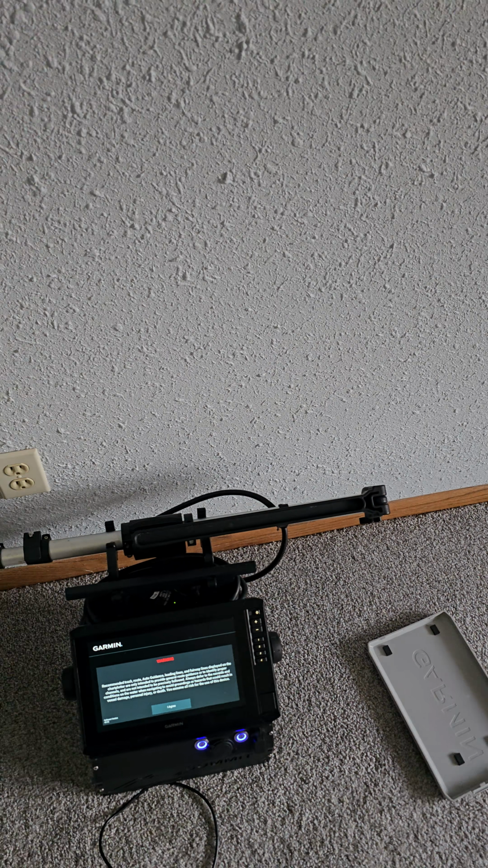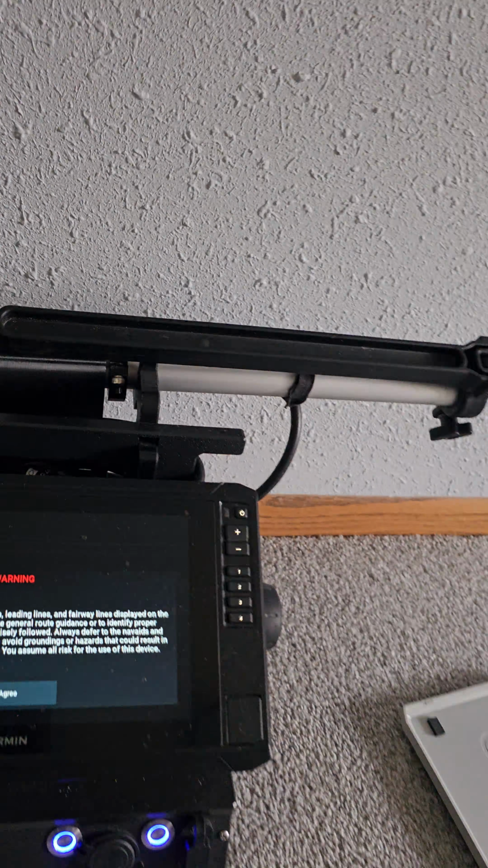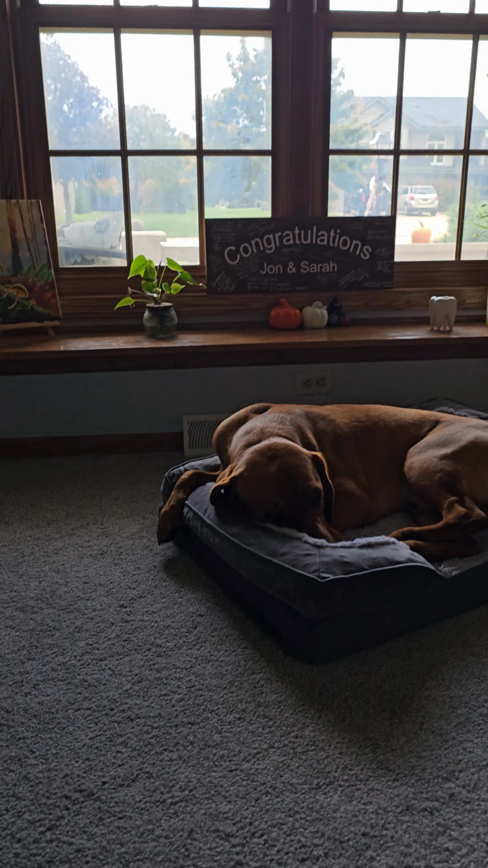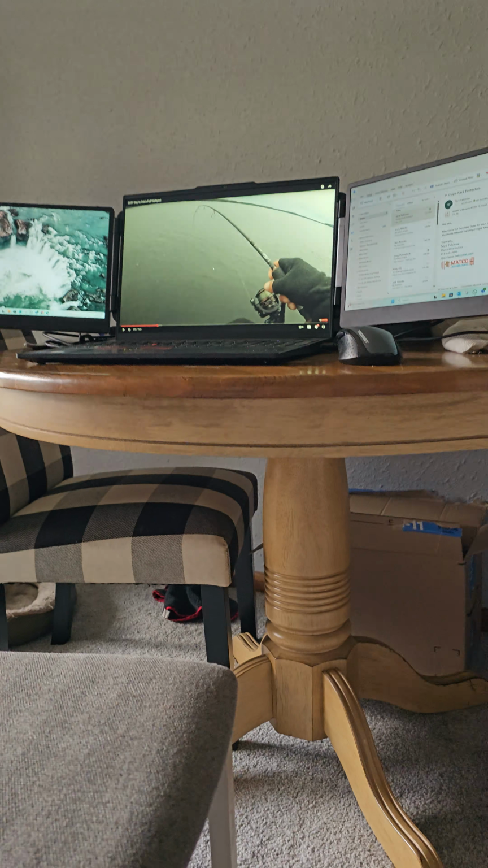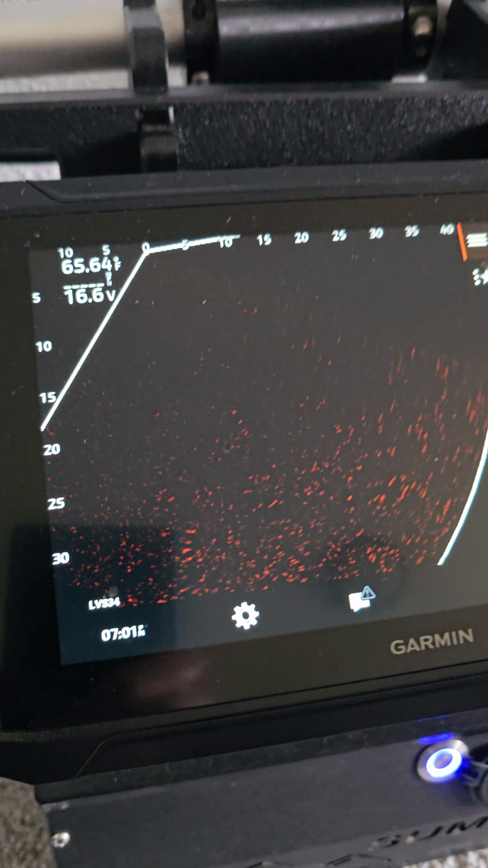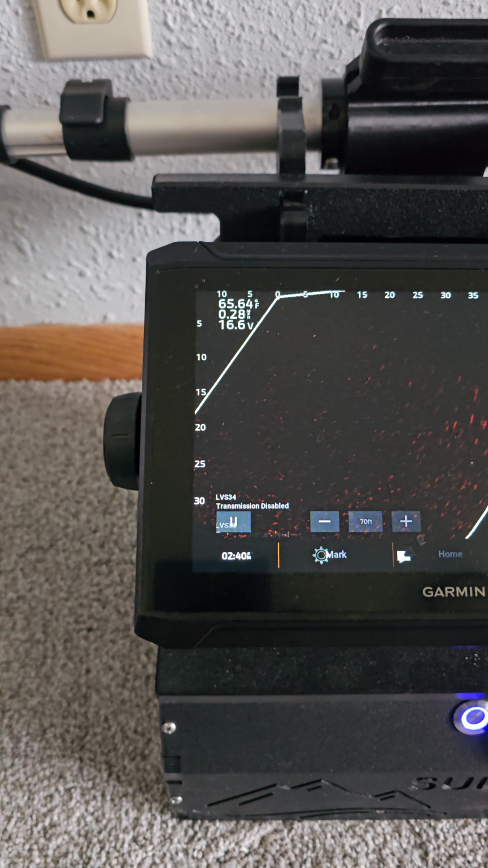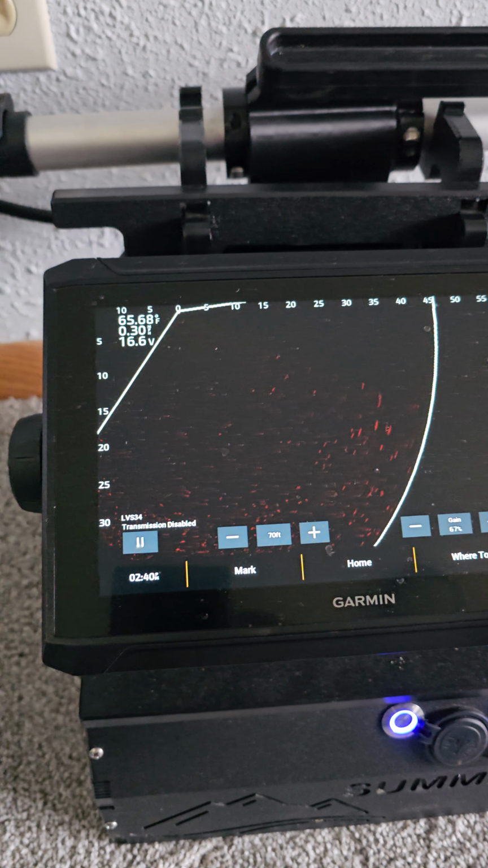So this is going to be a two-part video. I've been asked by a couple of people to show the settings of my Livescope, and now obviously I am in my living room. I am not out fishing today. It is raining, and we are home working, and yes, I have Tom Ole on. So I'm not really going to be able to show you what it looks like, but I will go over a couple things that I think are important.